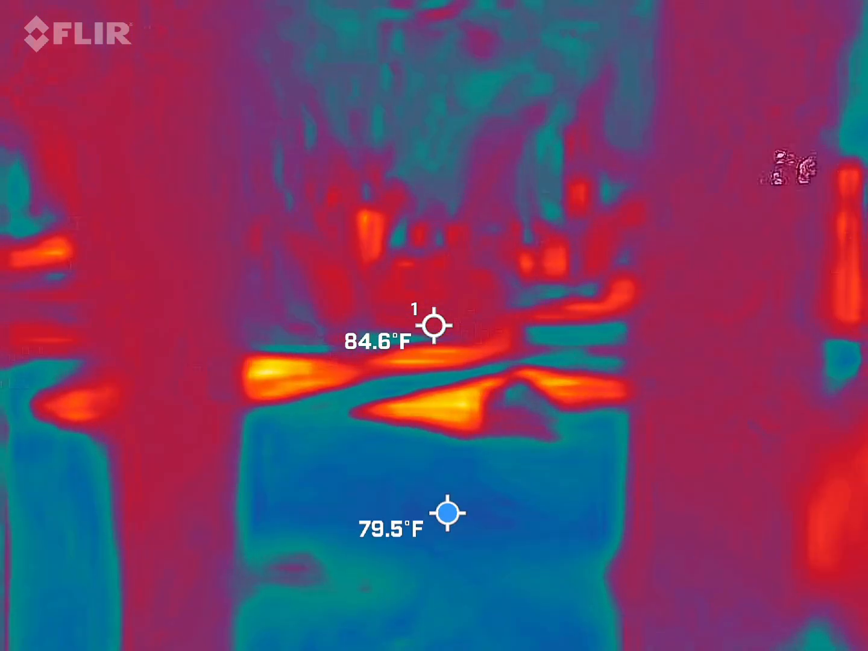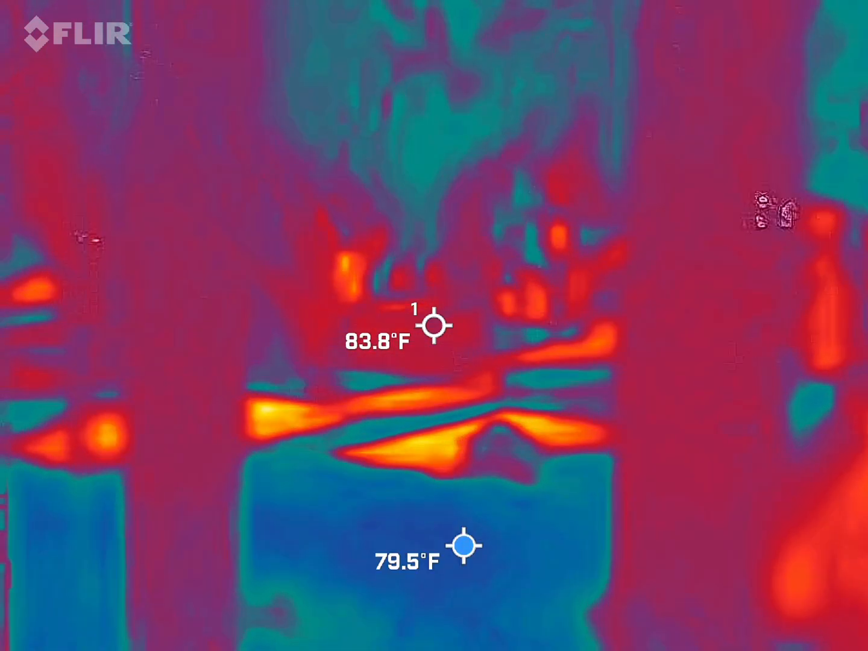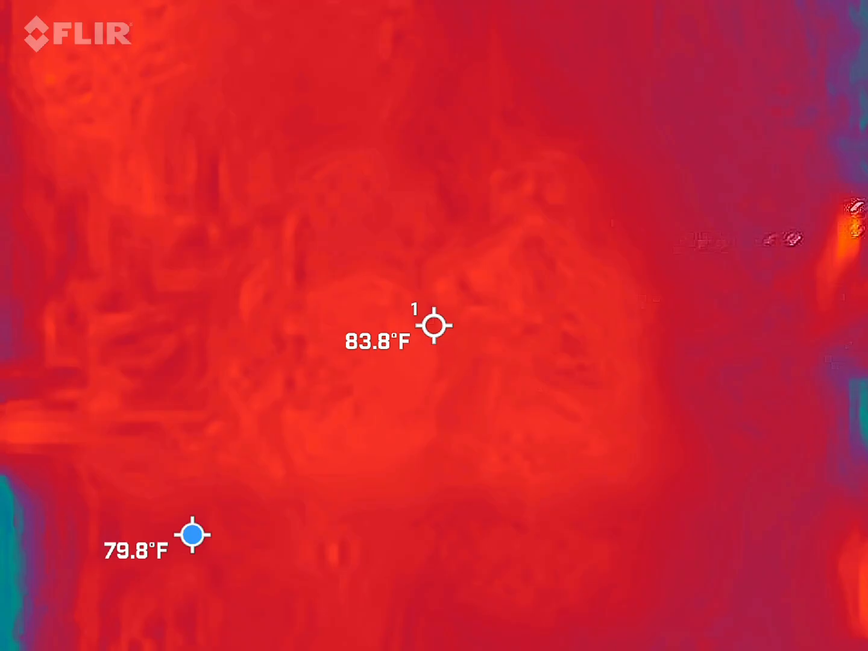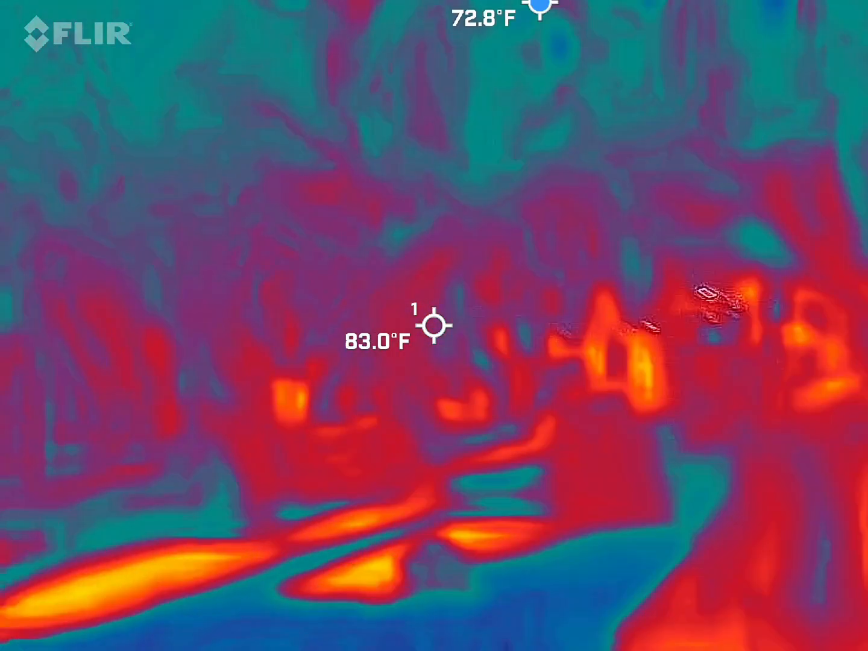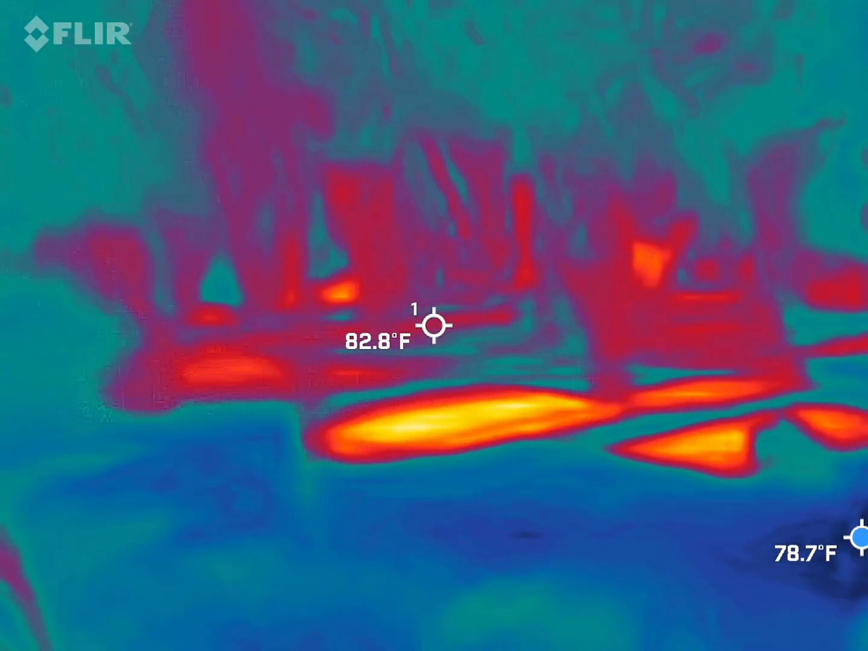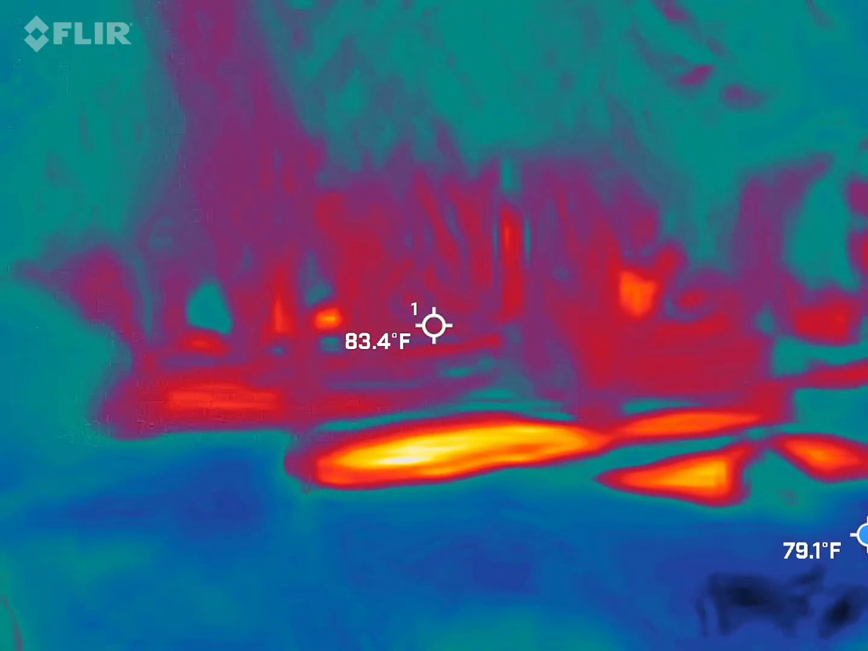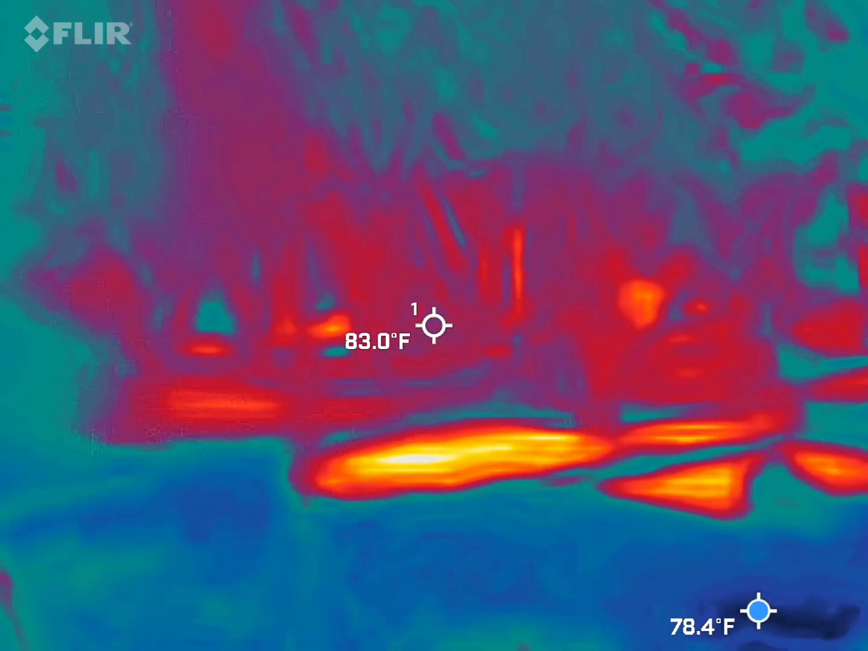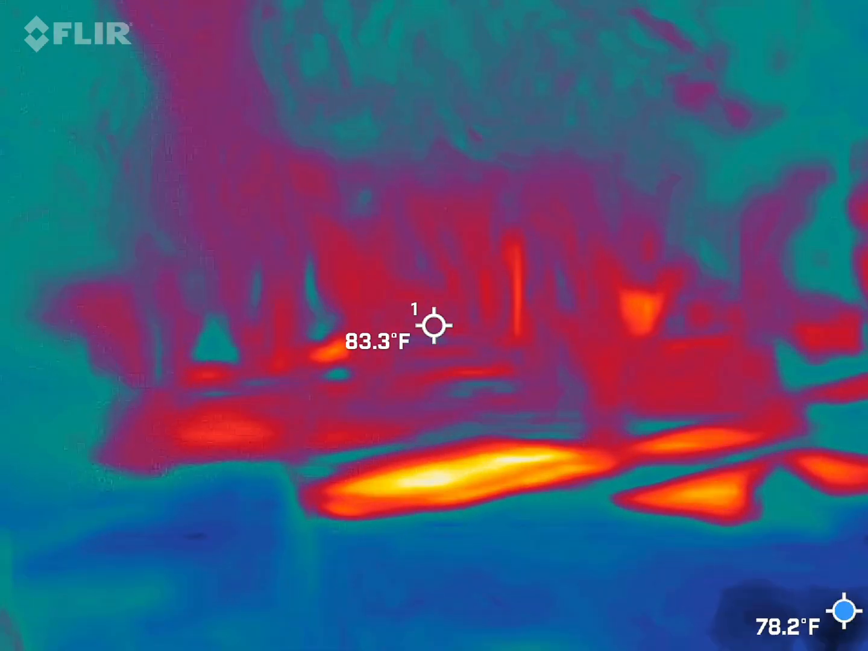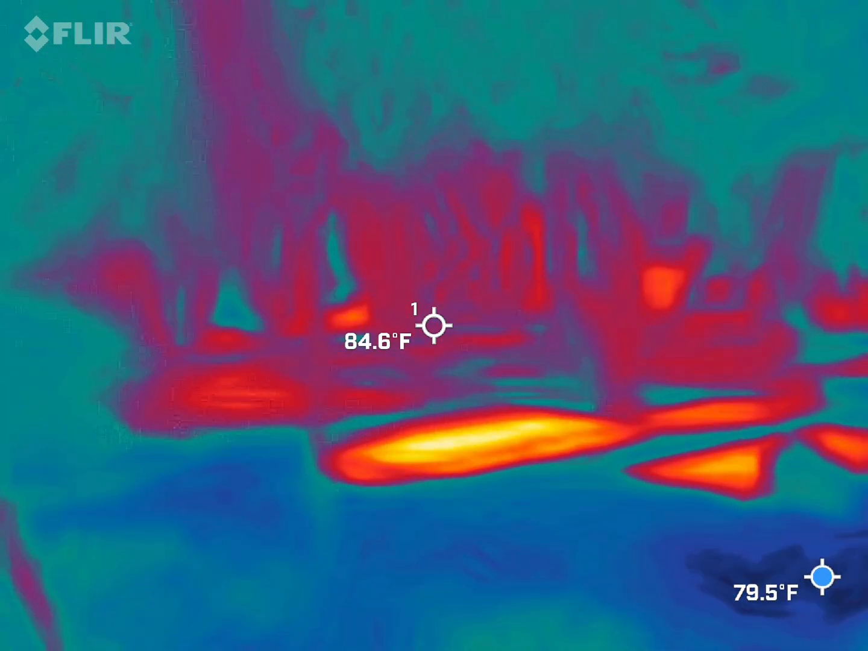I do need to get down here during the daytime when the cemetery is actually open so I can find the grave. That way I know exactly which direction to be pointing in. All I know is that it's in the back left-hand corner of this cemetery. Yeah, those are the heads. This thing's flat 0.0.